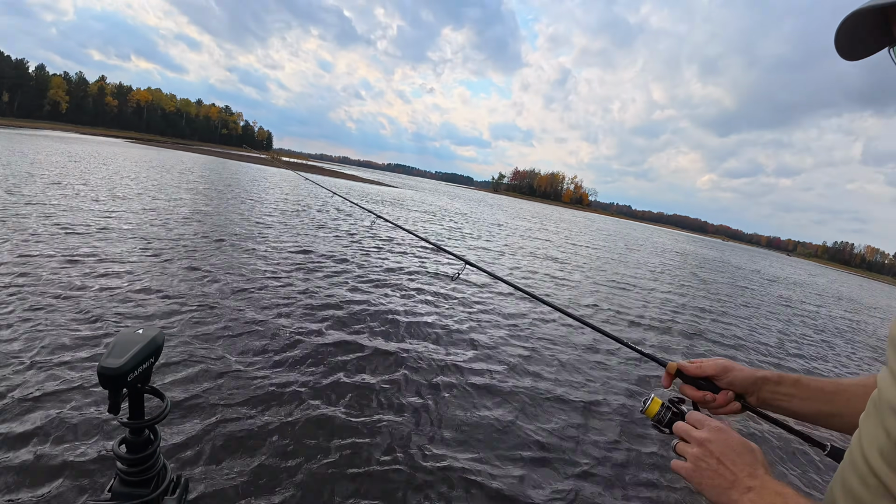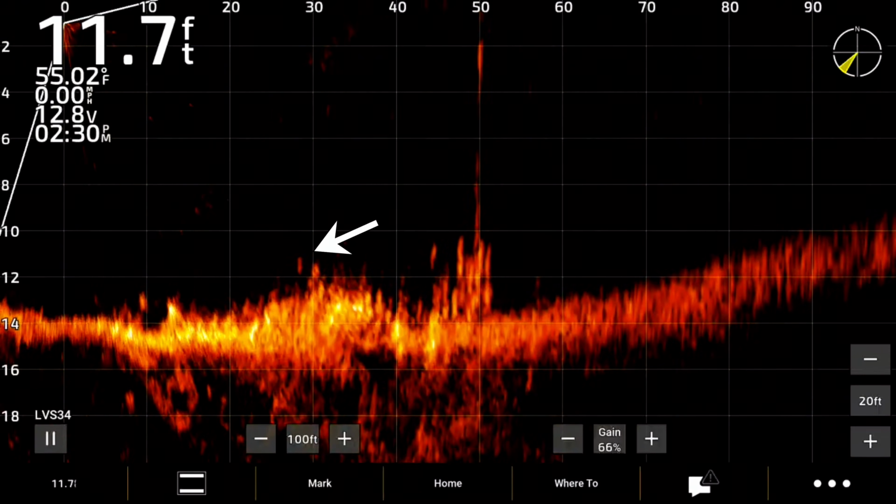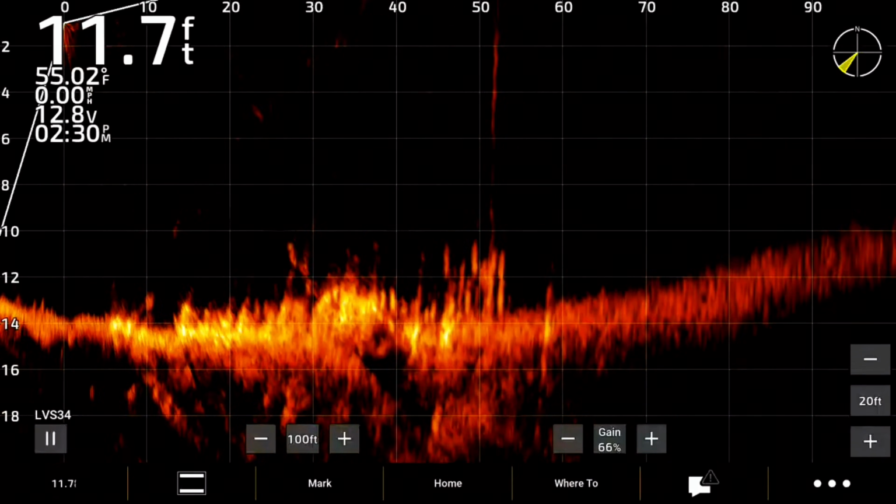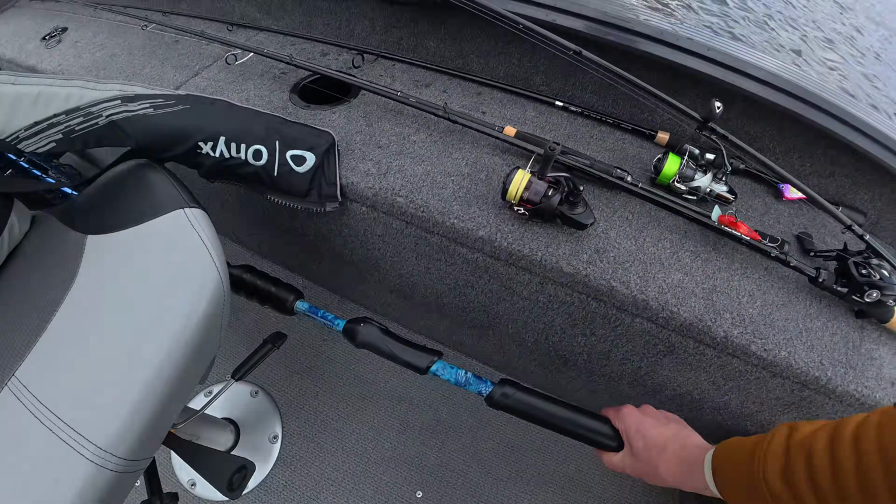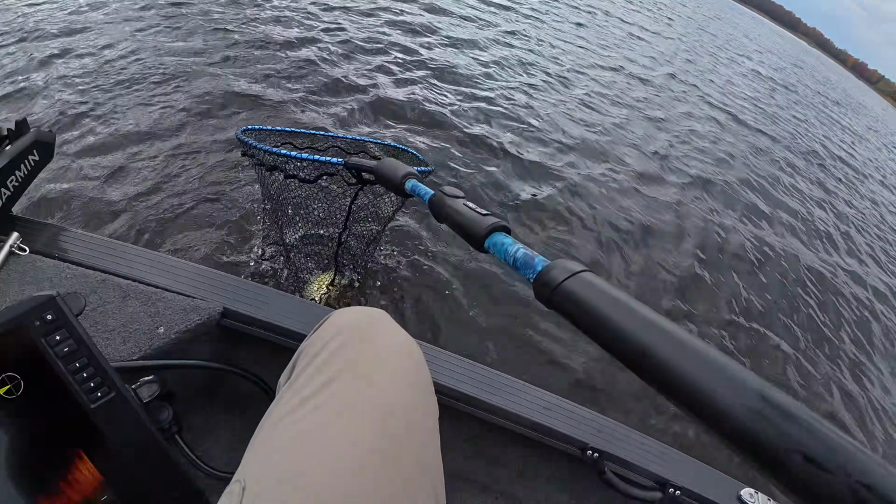So we got Eric out in the water there. He's putting down right on top of that, and he's got some fish coming up on the 16 ECHOMAP there. And he's hooked up. Another nice one. So that right there is the benefit of having a larger screen. I'll talk to you here in just a second.